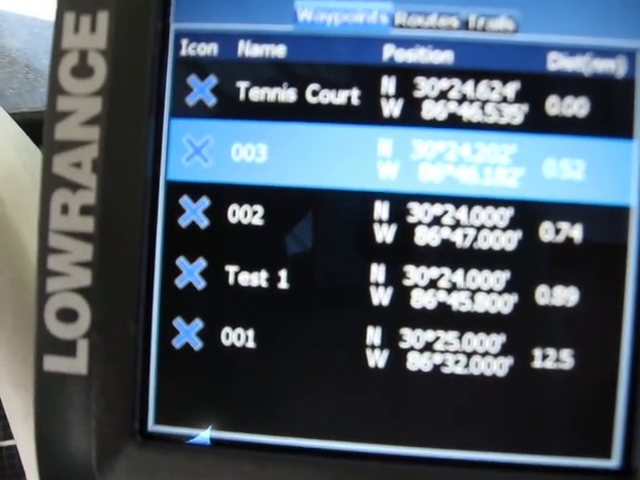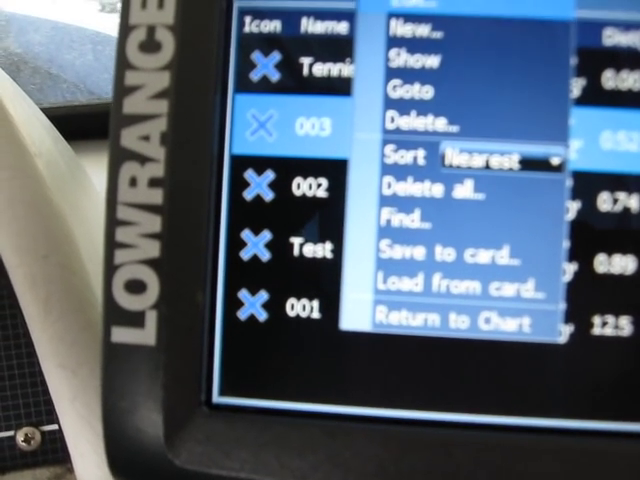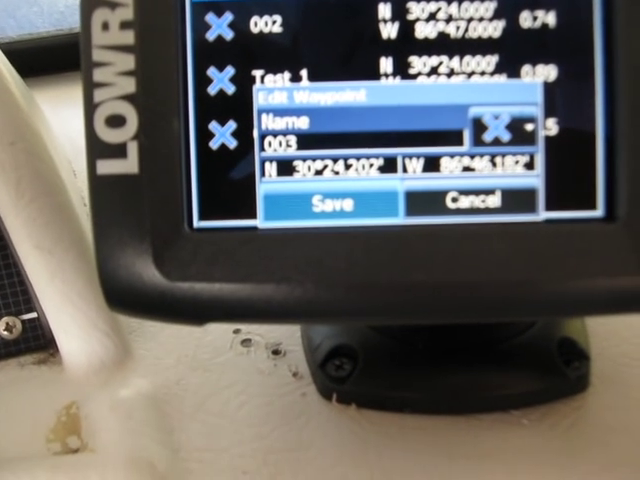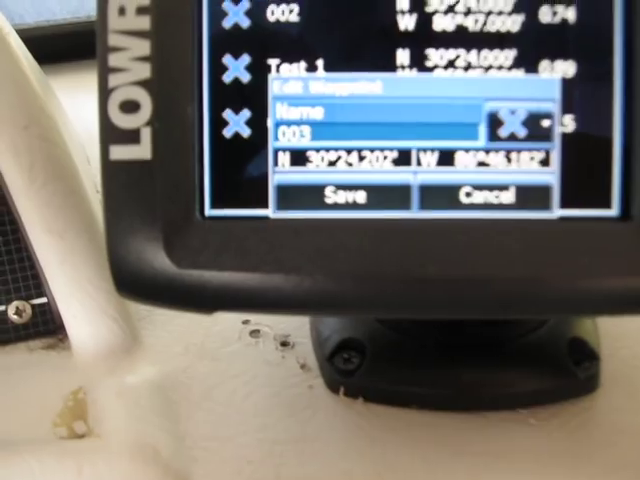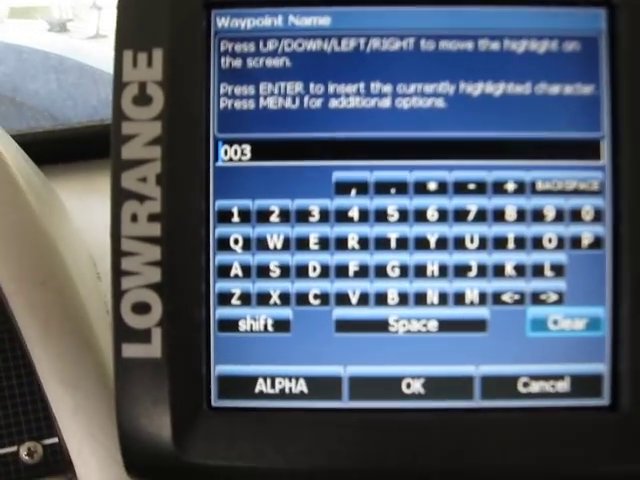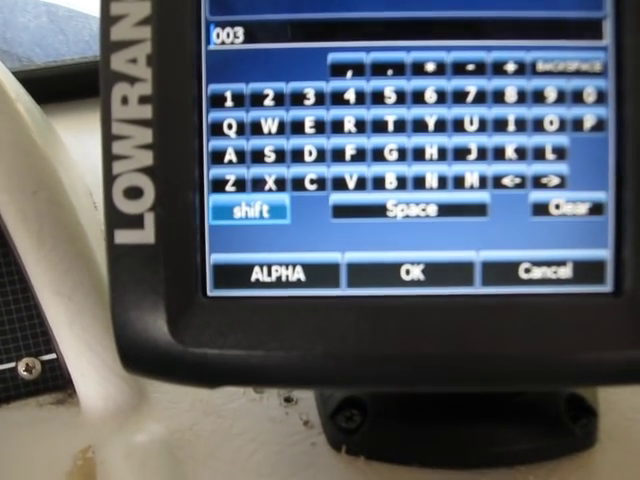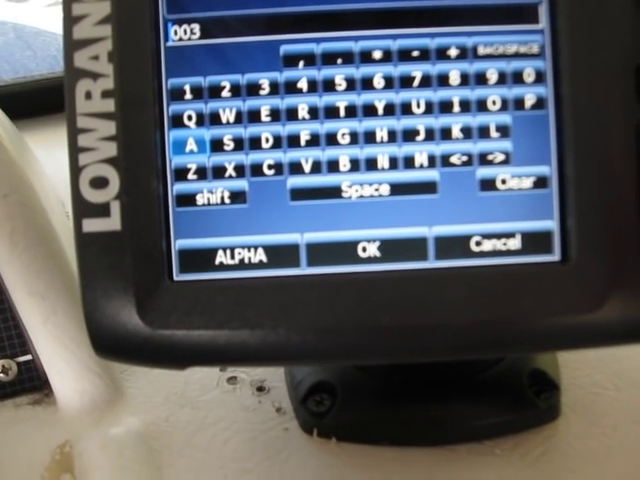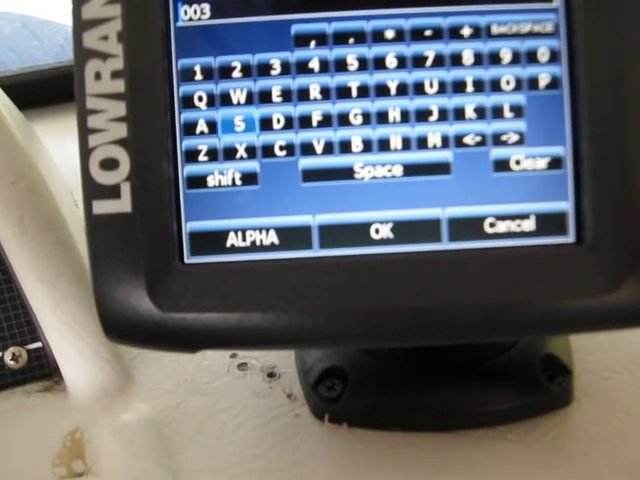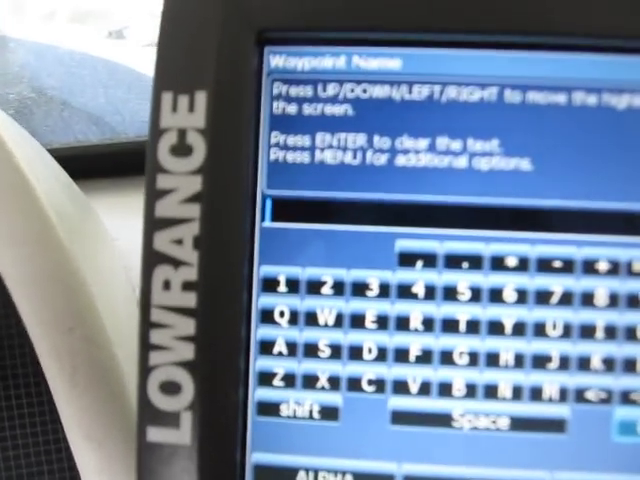On that one, I'm highlighted on the number 3, and I want to edit it. Let's edit that thing right there. We want to edit the name of this waypoint, and it comes up with this little screen so you can do stuff in there. Okay, let's go over and clear. Let's go in here and clear, hit enter, and that cleared everything out of it.